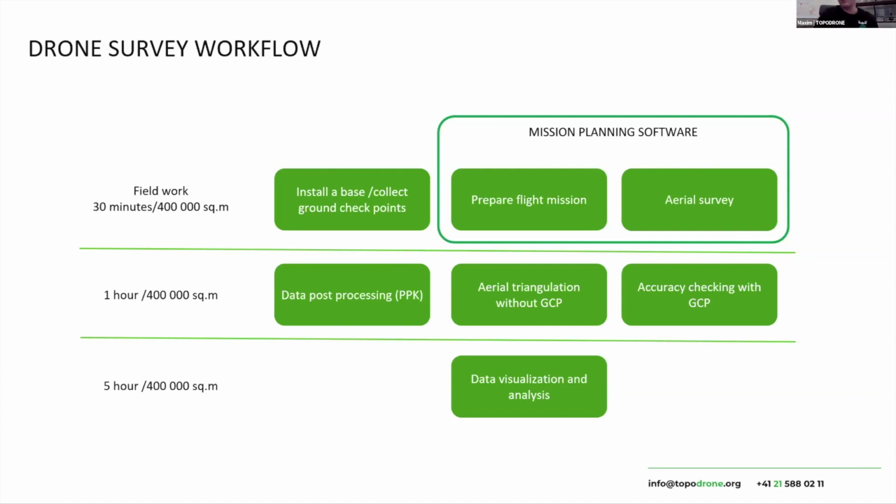But of course, after the survey, you need to post-process data. Right now, there are two different ways to get the precise position of the photos. One way is an RTK system, real-time kinematic, or PPK, post-processing kinematic.